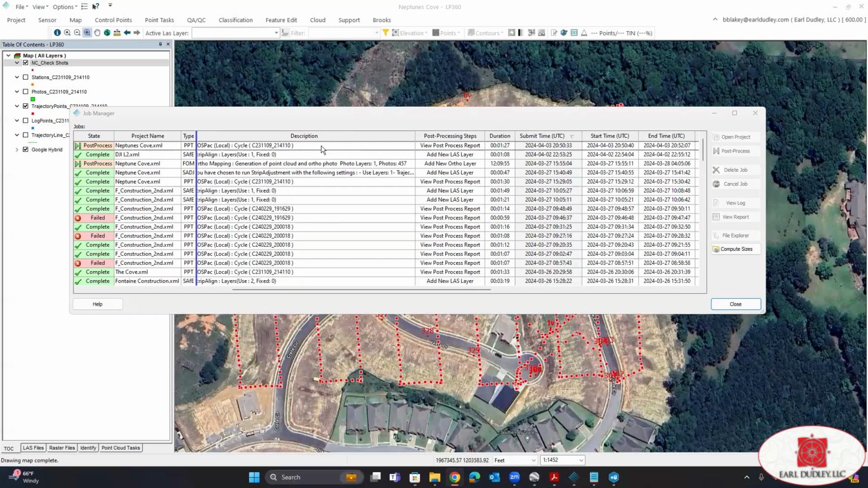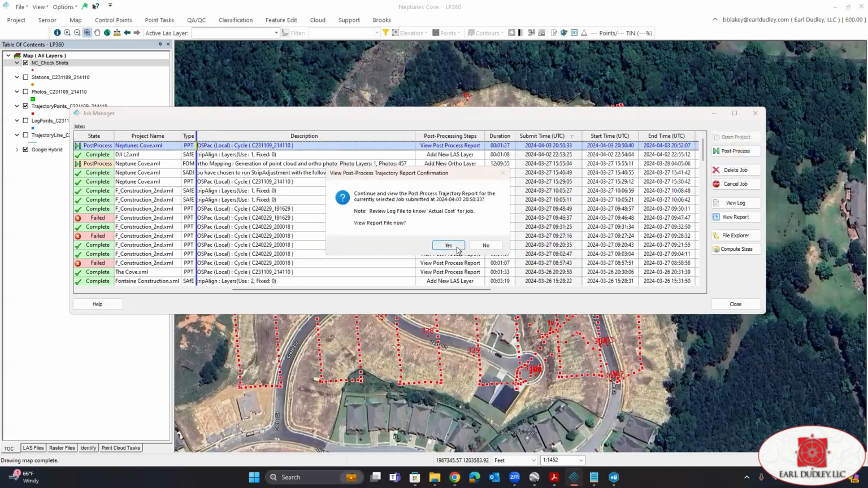All right, we see that trajectory processing is finished. Post process, we're going to highlight that, then click post process.